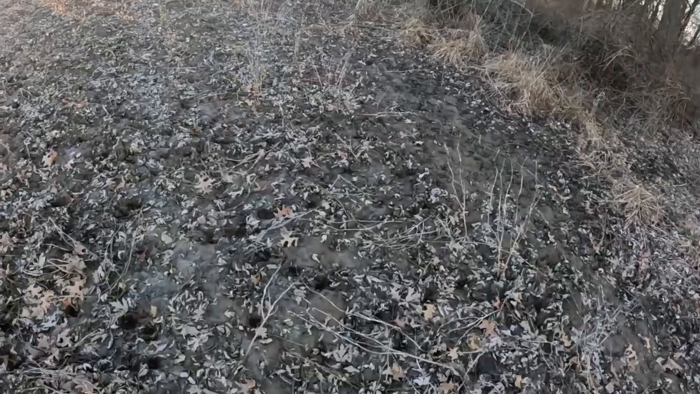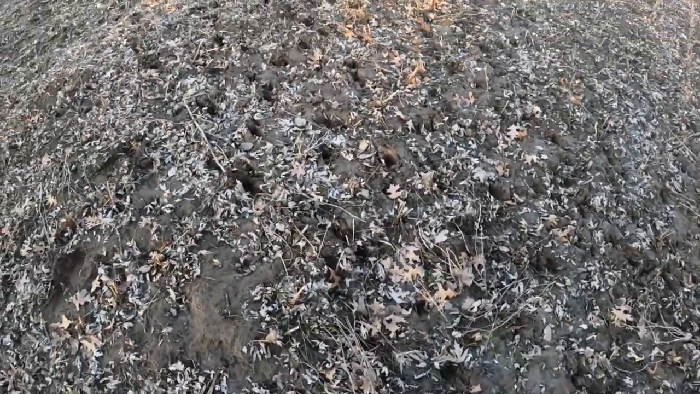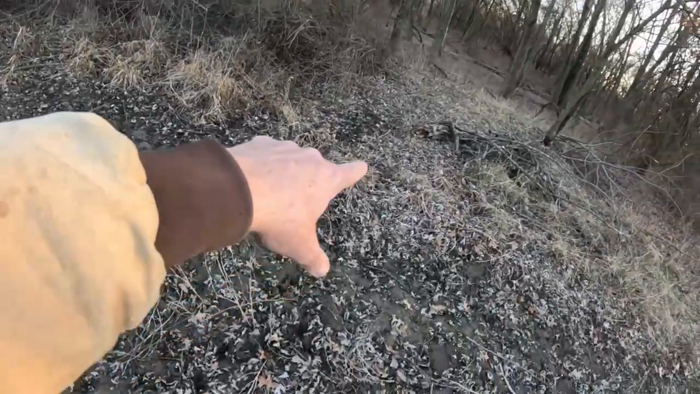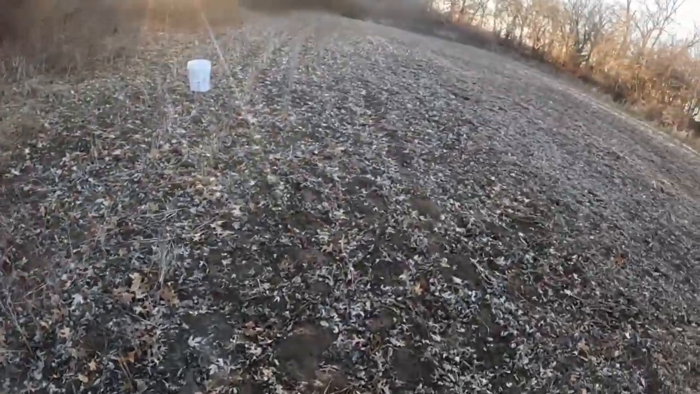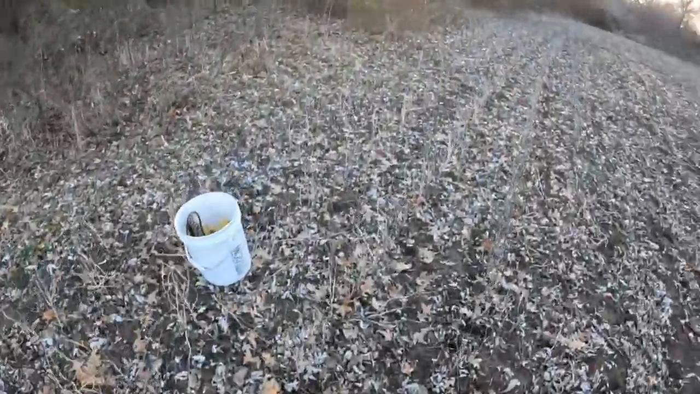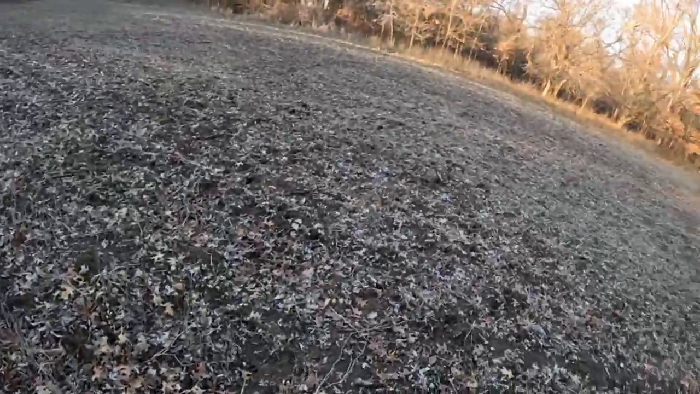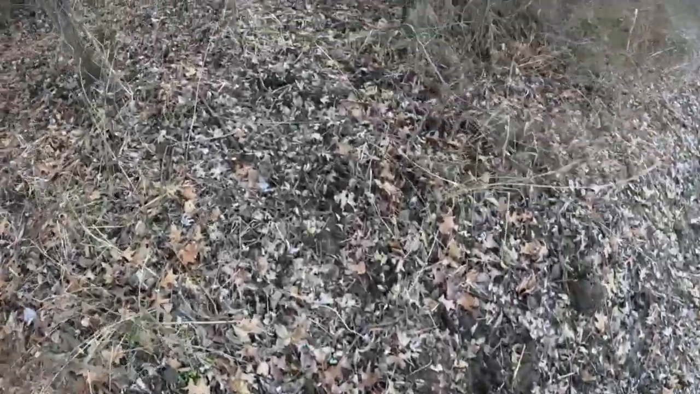Well, guess what? Snow's off the ground and look at all of that. It's like a regular deer highway going out across there. You can see it up and through there. So I moved it over to here. That is my little bucket. I moved it over here. There's some tracks in here. They're still using this. You can see them in there. All the deer tracks. So let's see what we got.